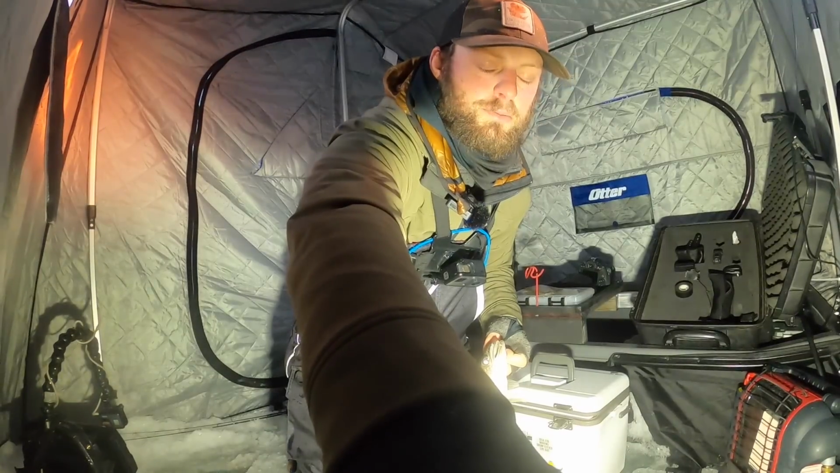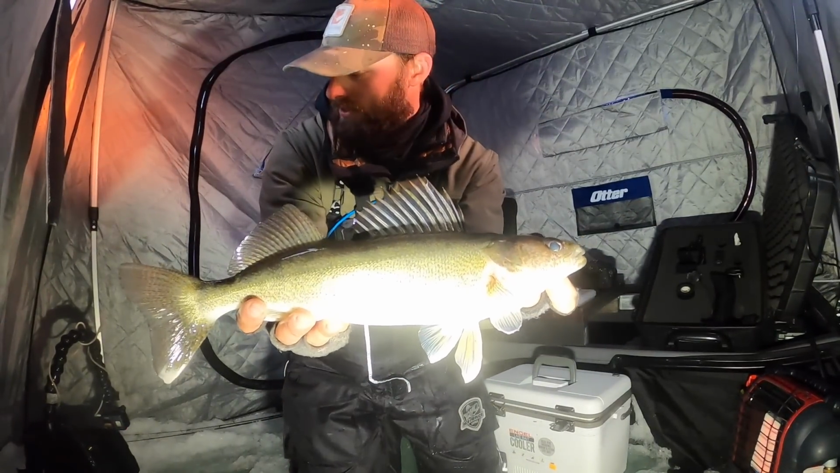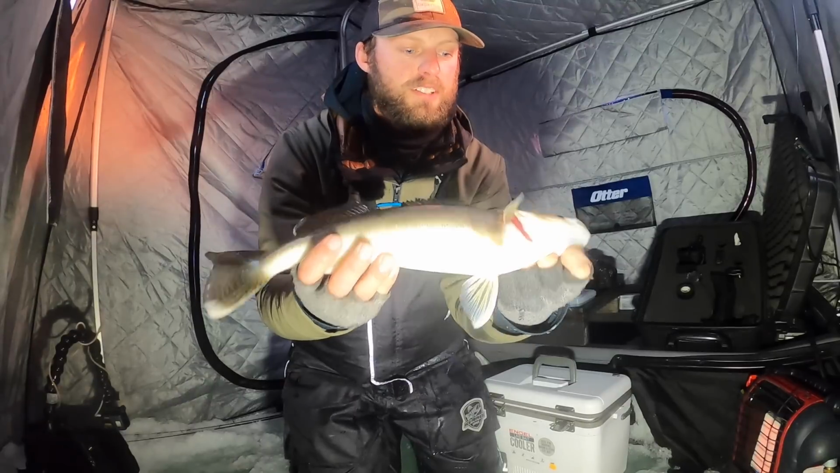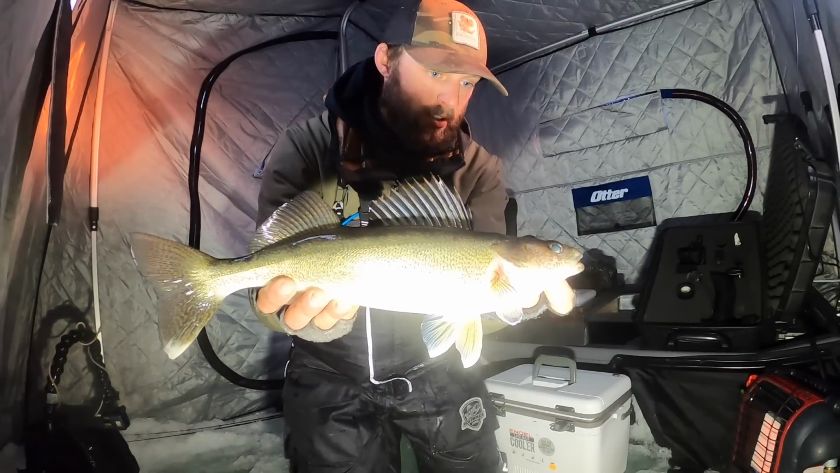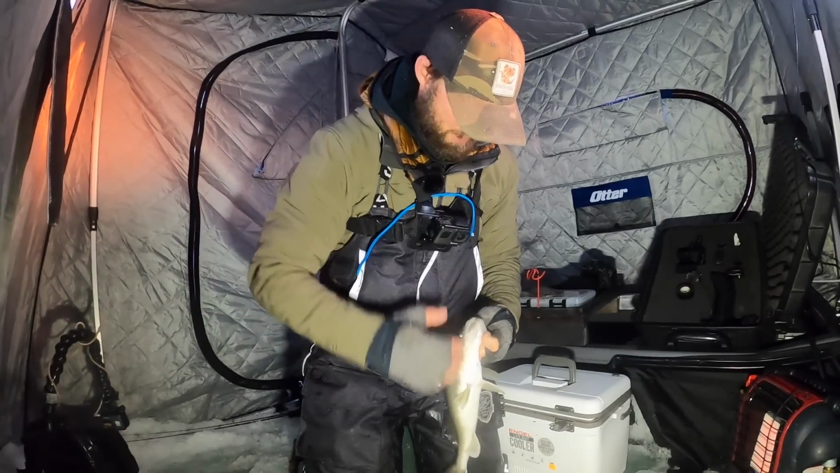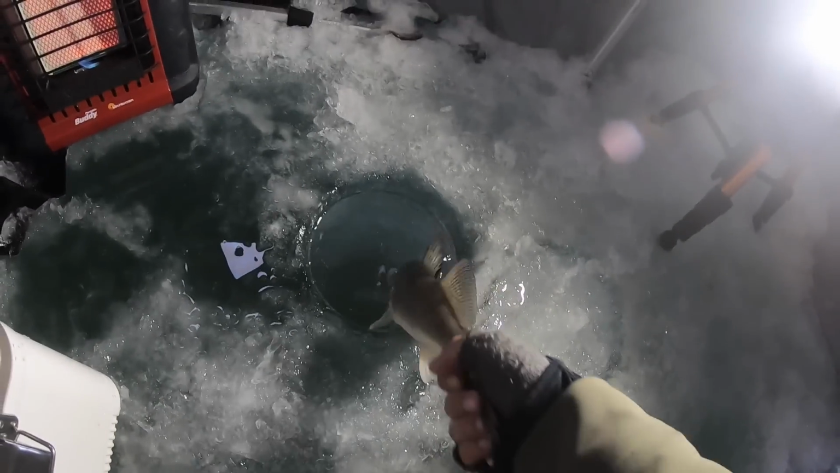I've long said this, but I think North Dakota is my favorite walleye fishing state. Don't get me wrong. I love those good old Wisconsin fish, those good old Minnesota golden walleyes, but there's just so many of them out here in North Dakota. Always amazing. And there's so many fish in this system. Just like that right there.